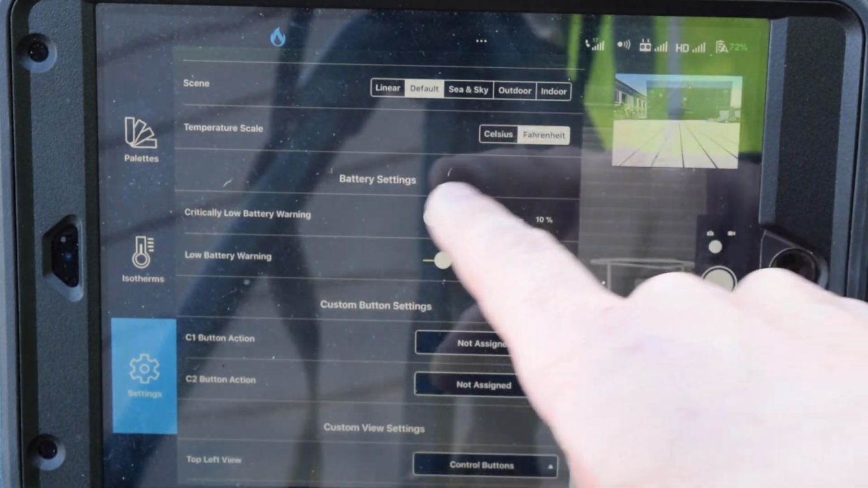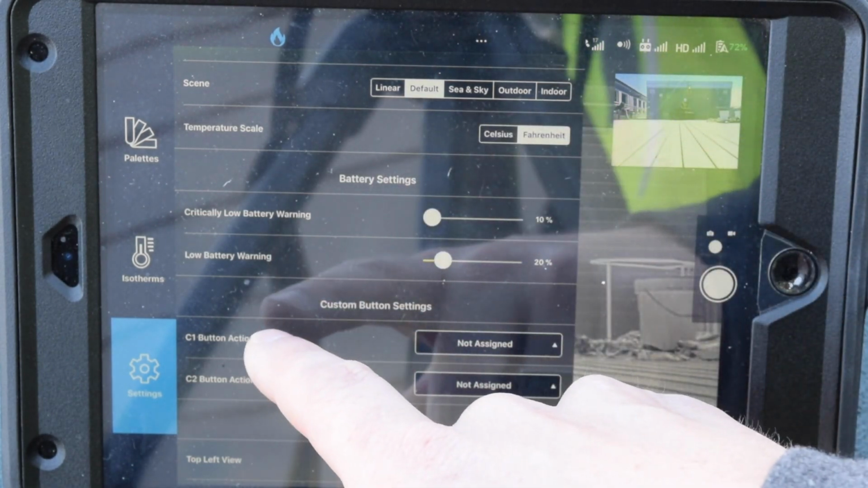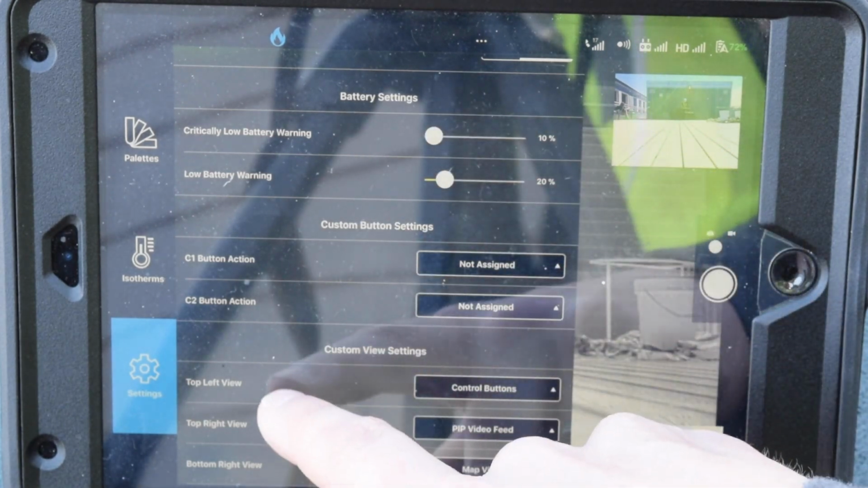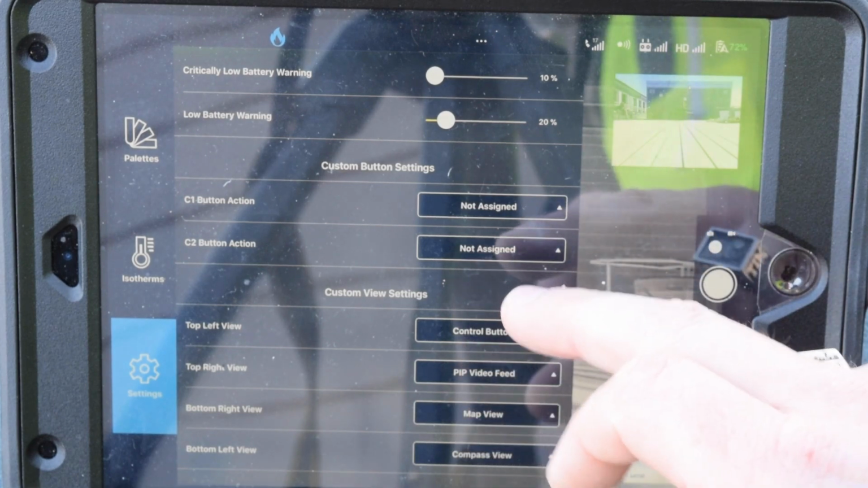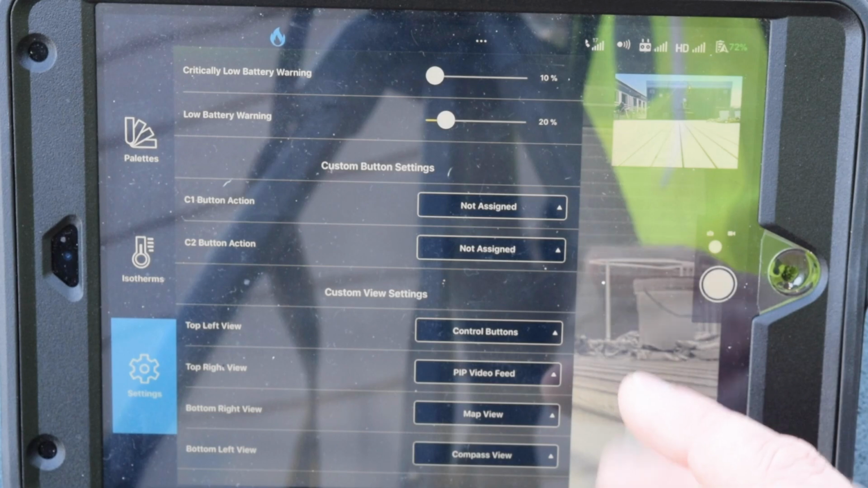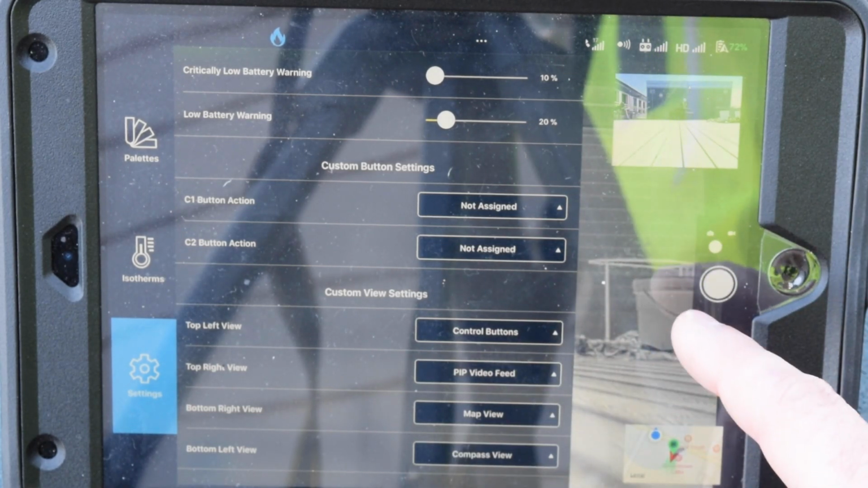Temperature scale, up to you no matter what region you're in. I'm here in the US in Boston, so I'm going to leave it at Fahrenheit. Critically low battery warnings, those are up to you, however you need to set those. Also in thermal, there's a couple custom settings that you can have. I don't really need any of those today, so I'm going to leave those mostly all set to not assigned or off.